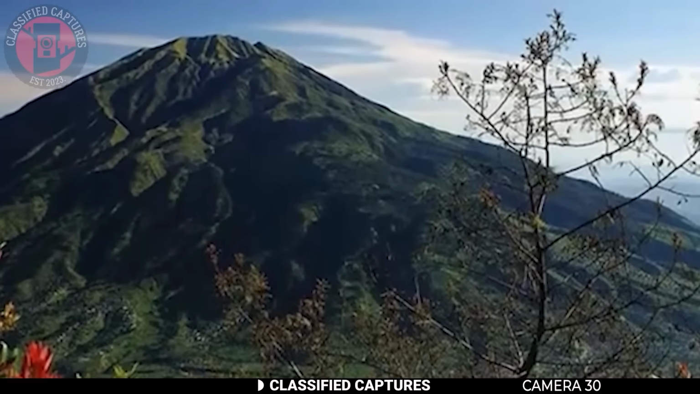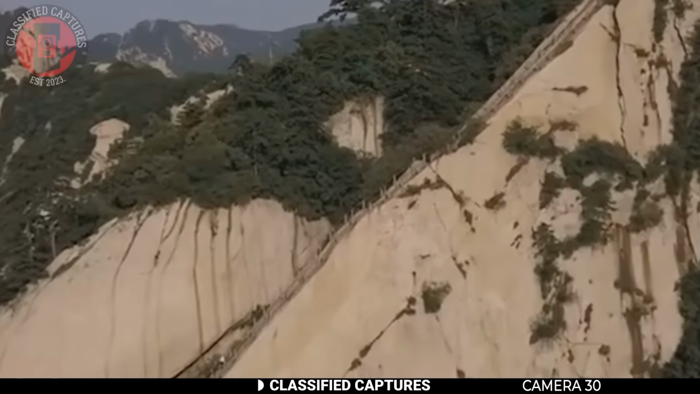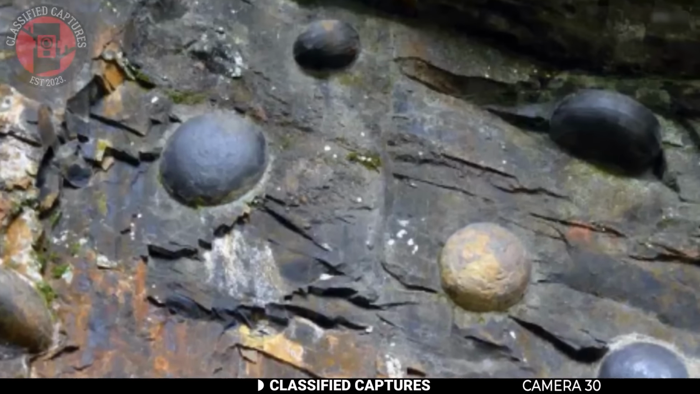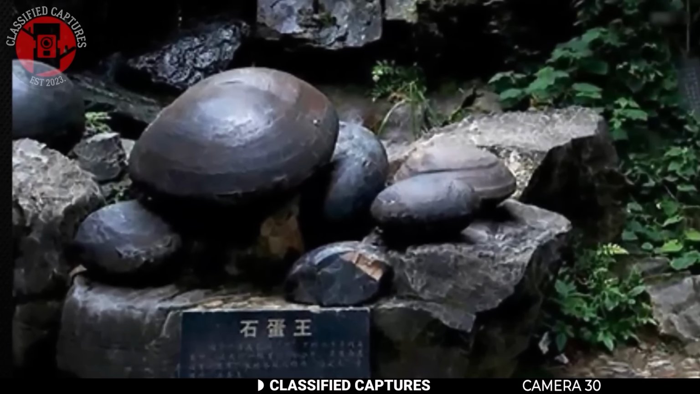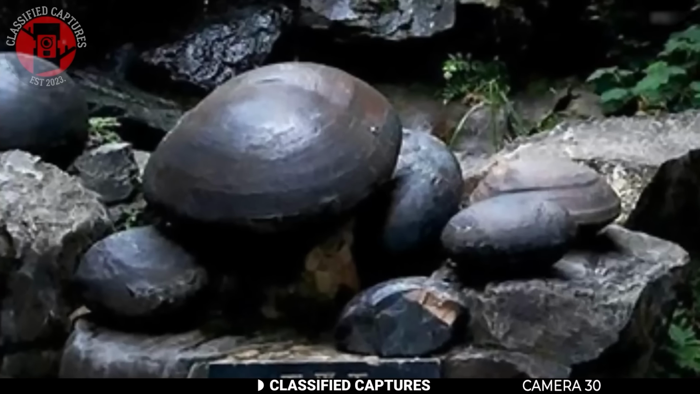In China, there's a cliff that's said to produce eggs. Yeah, you heard that right, eggs. But it's not the kind of eggs you're probably thinking of. Instead, they're rocks shaped like giant eggs that appear on the surface of the cliff. This strange phenomenon is said to happen once every 3 decades, and it's been going on for hundreds of years.